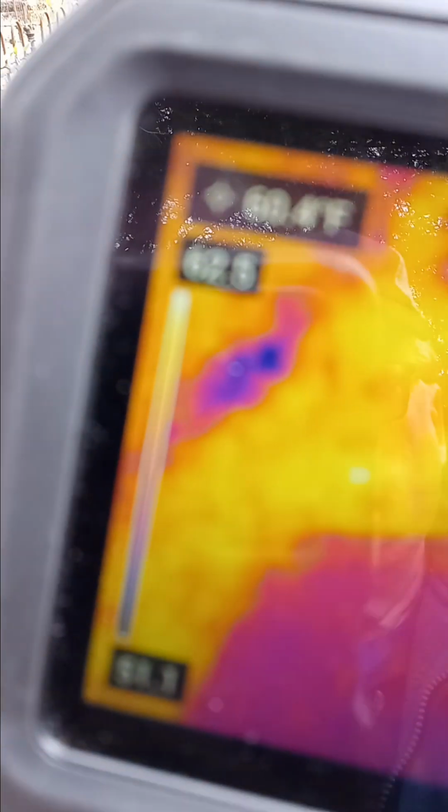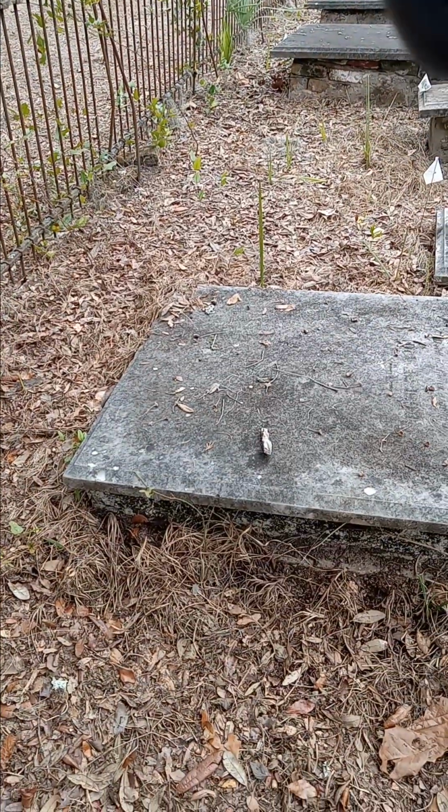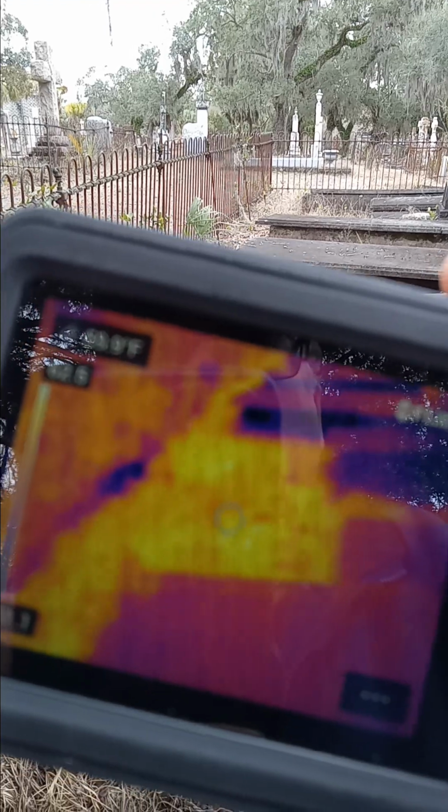Let's zero in and see if I'm right. All right, looks like it's showing yellow as being, let's see if I'm pointing towards yellow. Yeah, I am. It's fuzzy, but looks like 60-some degrees. And it shows purple as being like 58, I think that is. And the yellow that I'm pointing at shows that to be 60. Go back to yellow, 59.4 degrees.